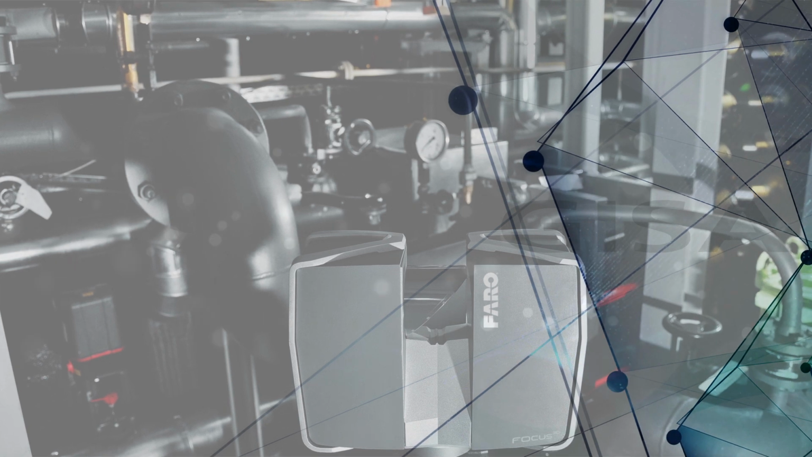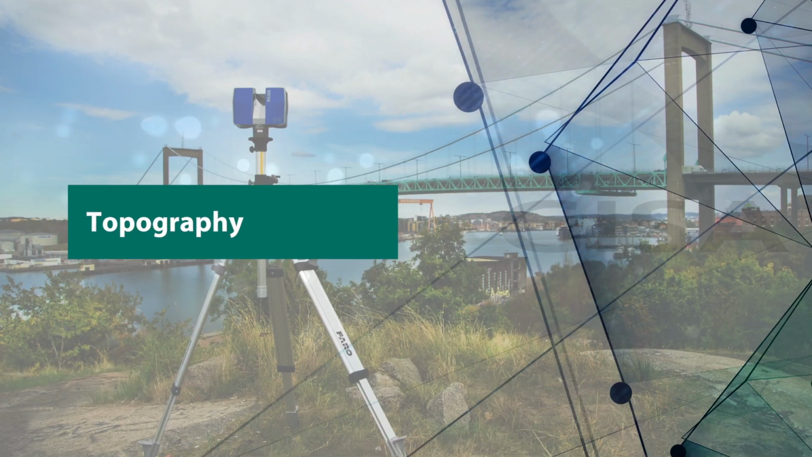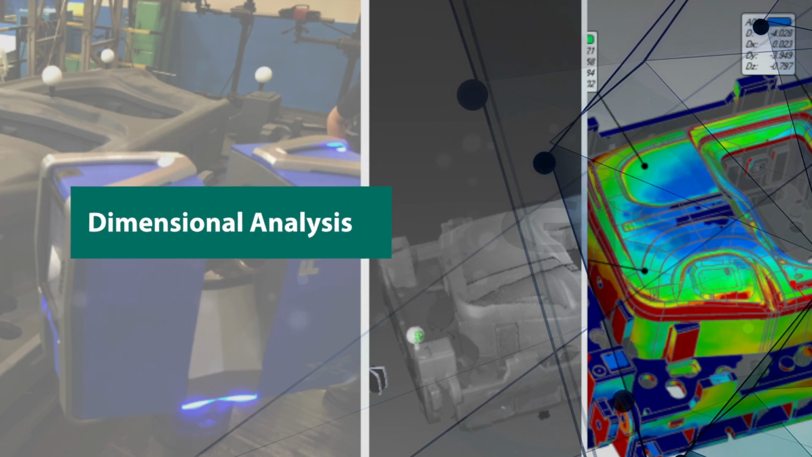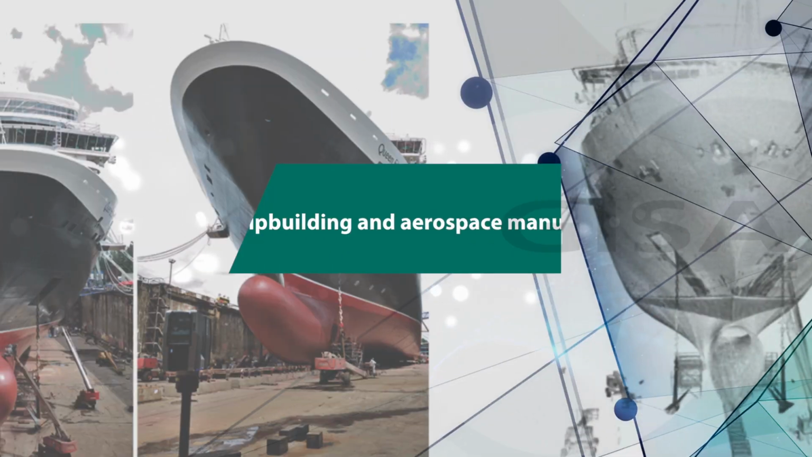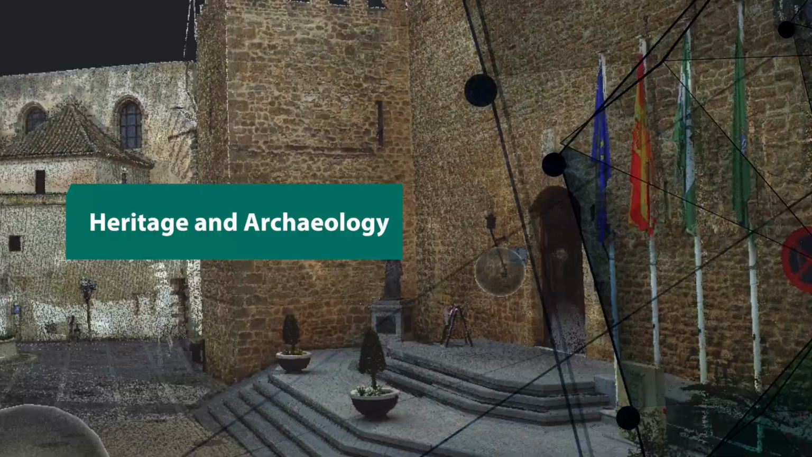Apart from SCAN to BIM process, the 3D laser scanner technology can be applied to other situations such as industry, topography, civil construction, dimensional analysis, volume calculations, reverse engineering, shipbuilding and aerospace manufacturing, criminology, heritage and archaeology.